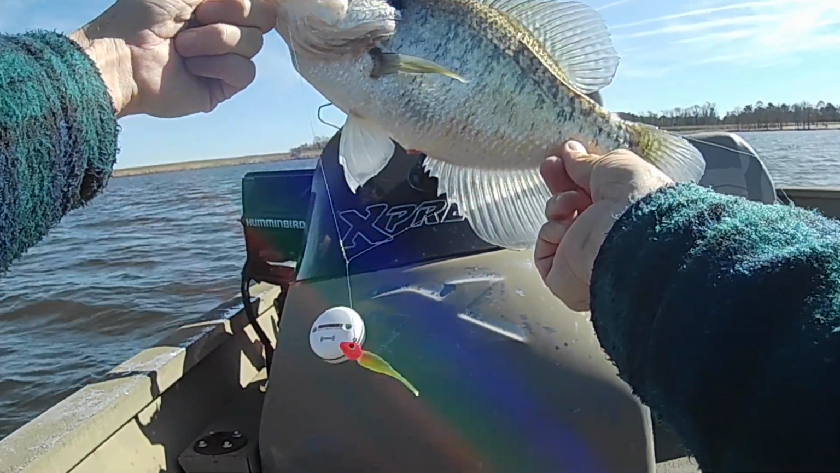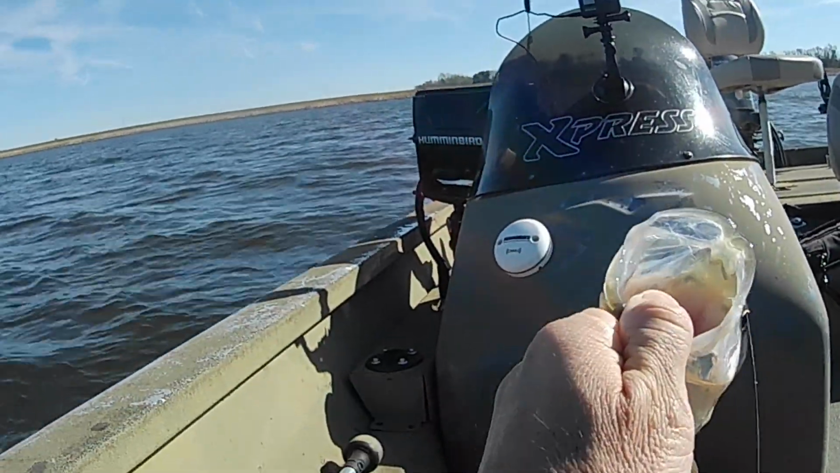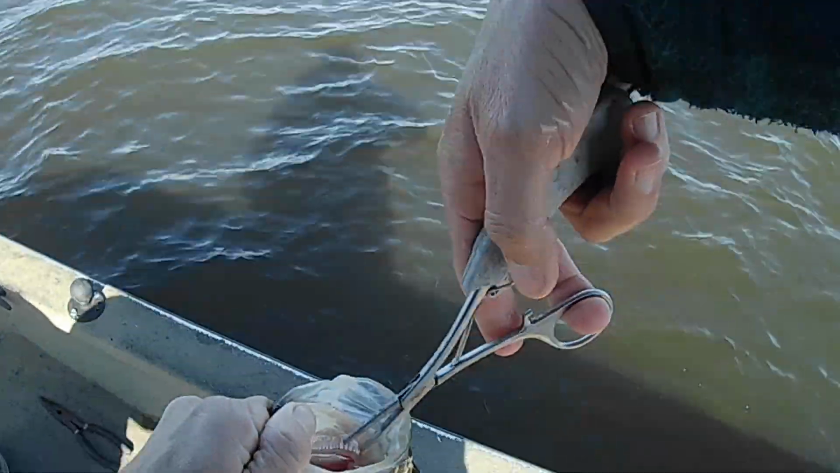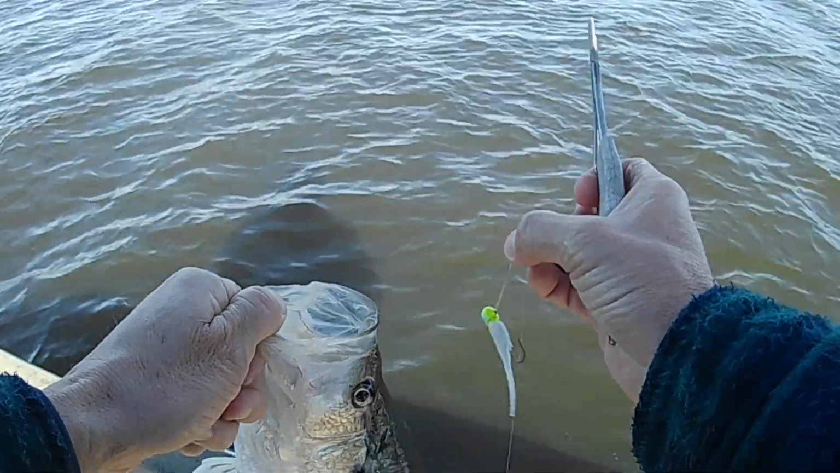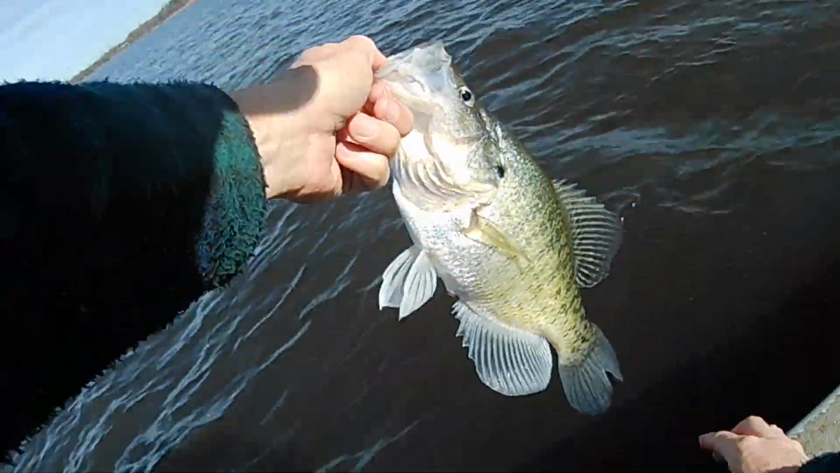Yeah, we'll take them like that all day. Look at that. You think that thing didn't want it? Look how far it's got it down in his throat right there. That's going to need the forceps for sure. That's a good one there. Woo, it ate it good. Yes, ma'am. Thank you. Let's get her back in there.